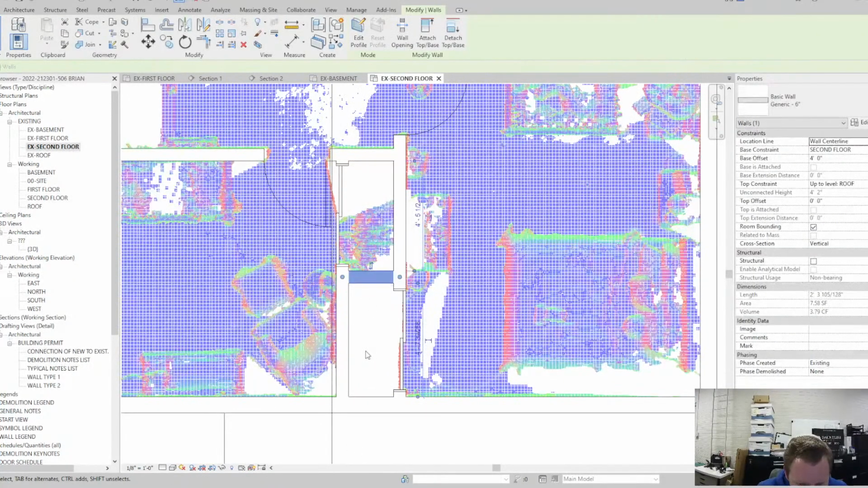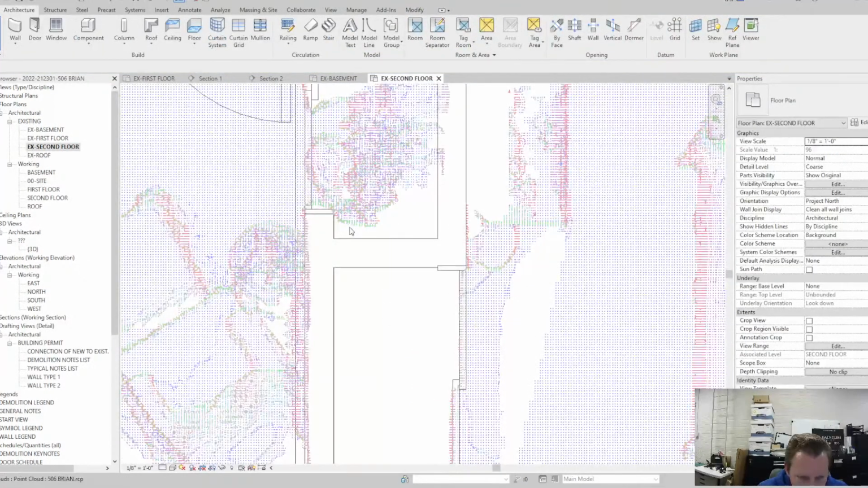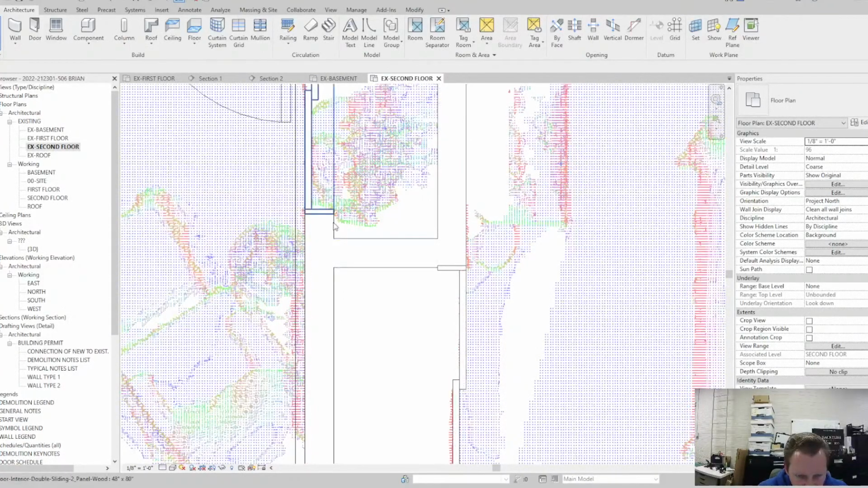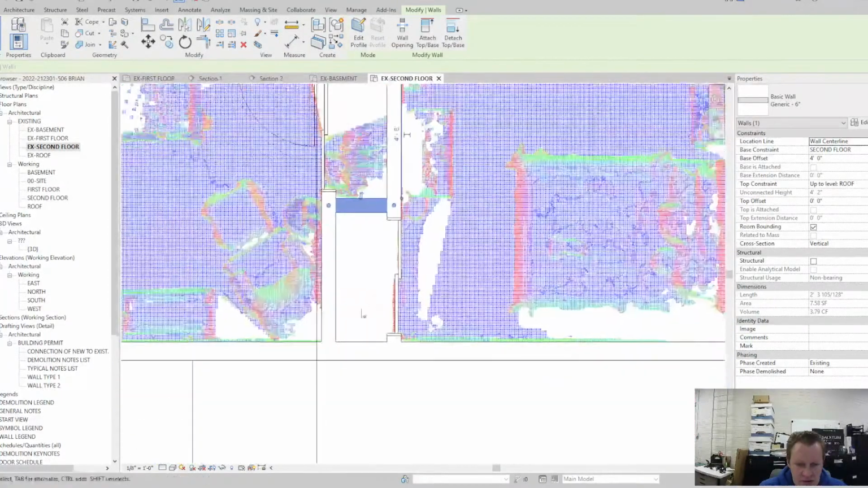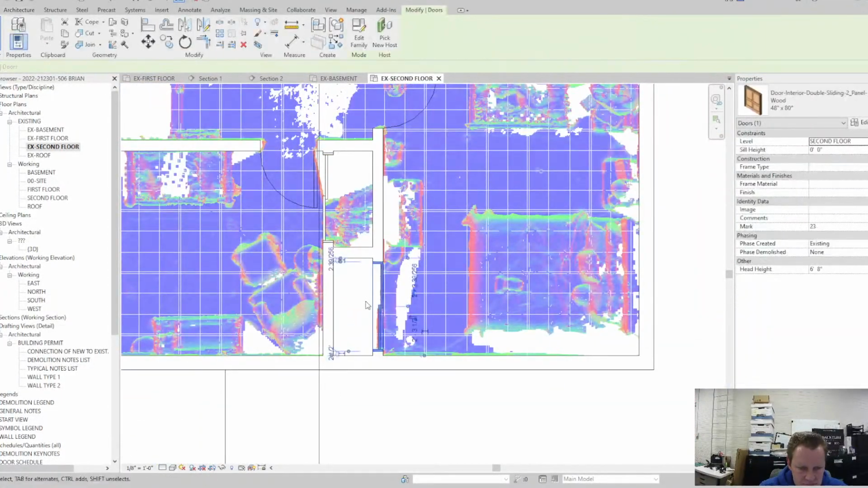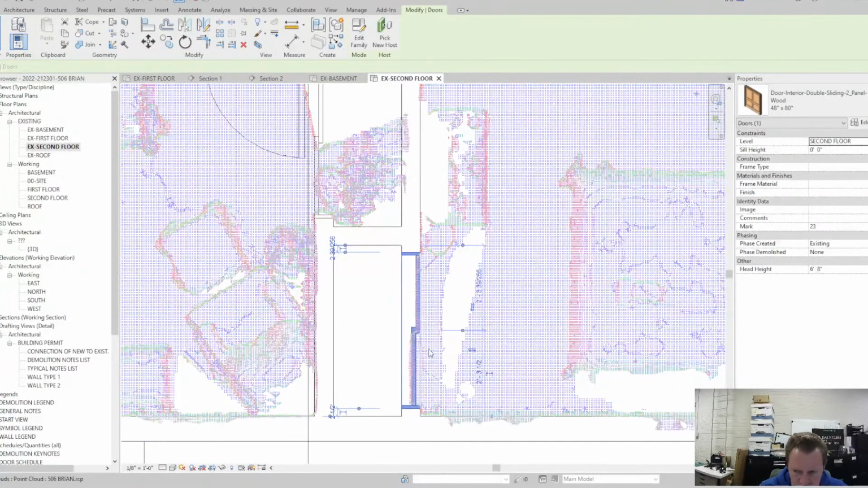I didn't pick up the, well, I can see, this is kind of nice, right here I know that's where the scan data ended, because the closet was open in this case. So I know that's the edge of the wall. I can move this over to pick up the edge, and then go from there, and fine tune stuff a little bit if needed.